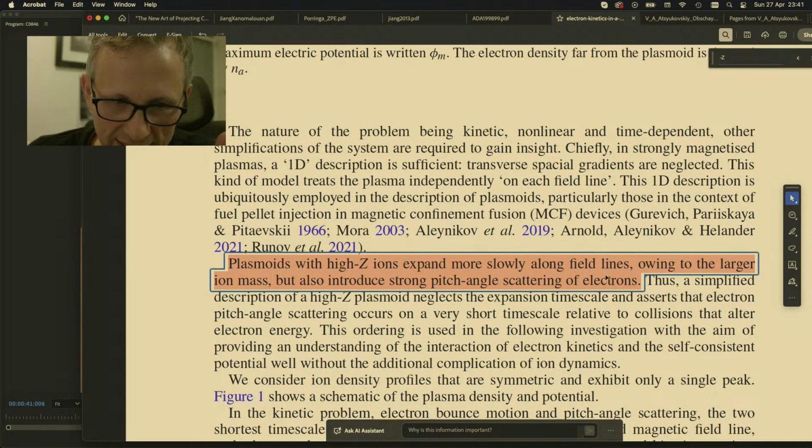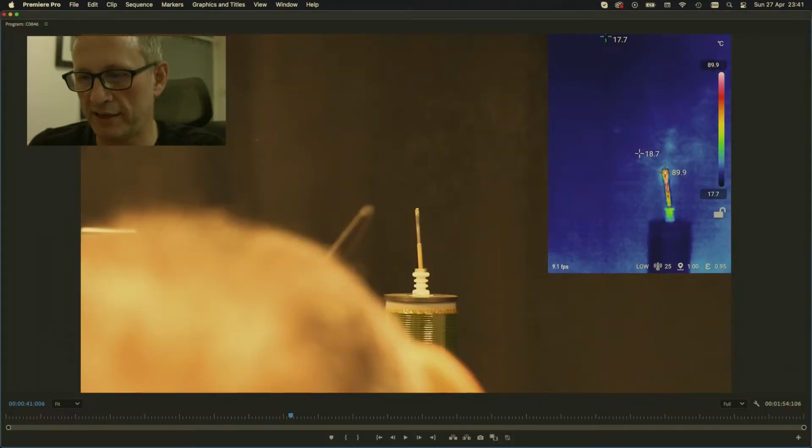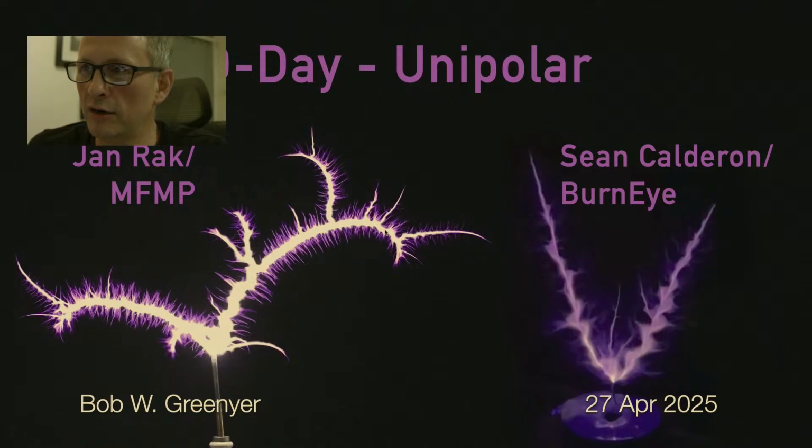So I believe that what you are seeing here, this curve, could be to do with the type of metal that is the source of the ions that are stabilizing the exotic vacuum objects. Okay? And in the case of this one, it may not just be because of lower frequency and lower potential of the discharge.